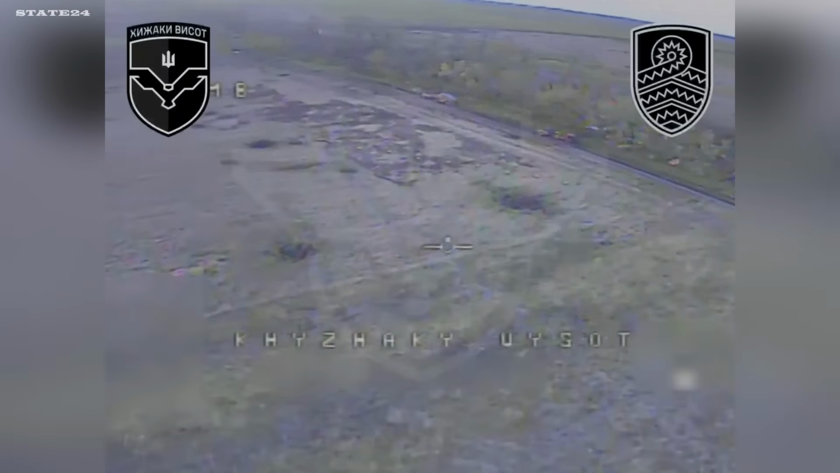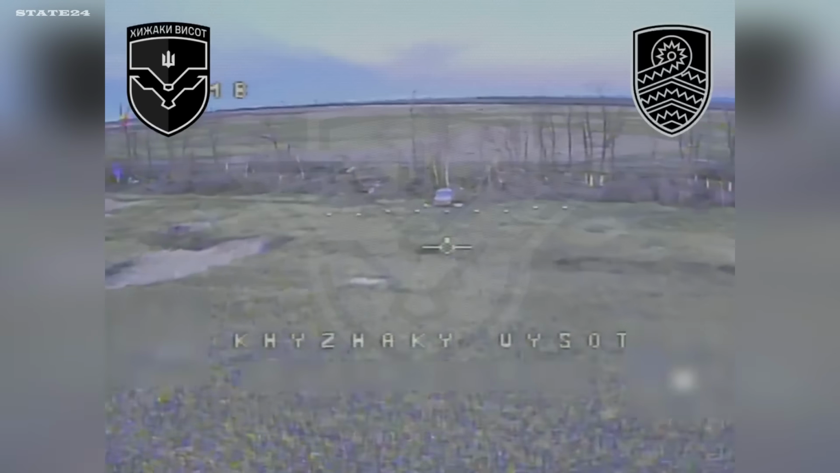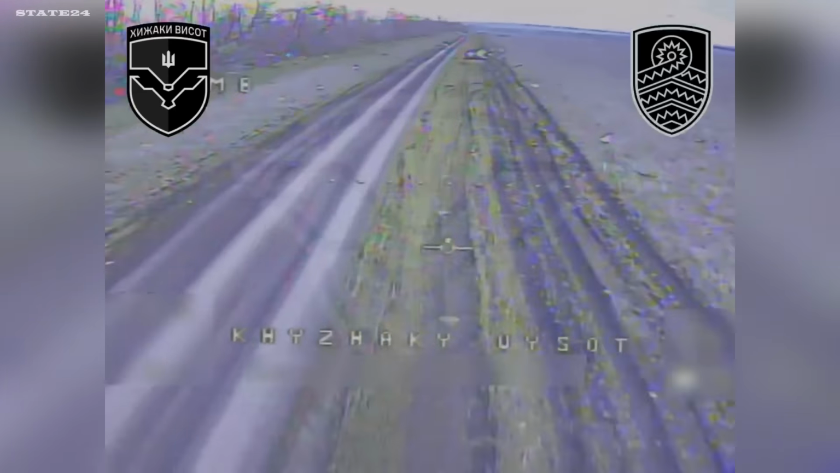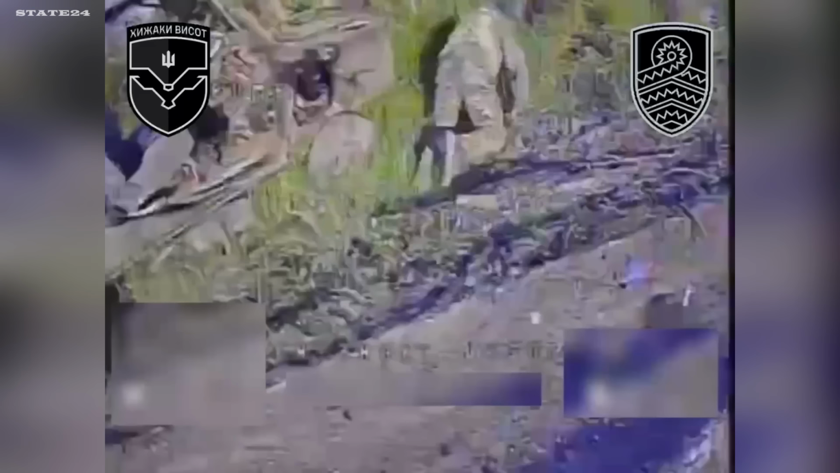59th Separate Assault Brigade, named after Yakov Handziuk. The Hawks of the Heights, 1st Unmanned Systems Battalion. Russian vehicles and motorcycles don't last long in their sector. The footage shows a systematic sweep.